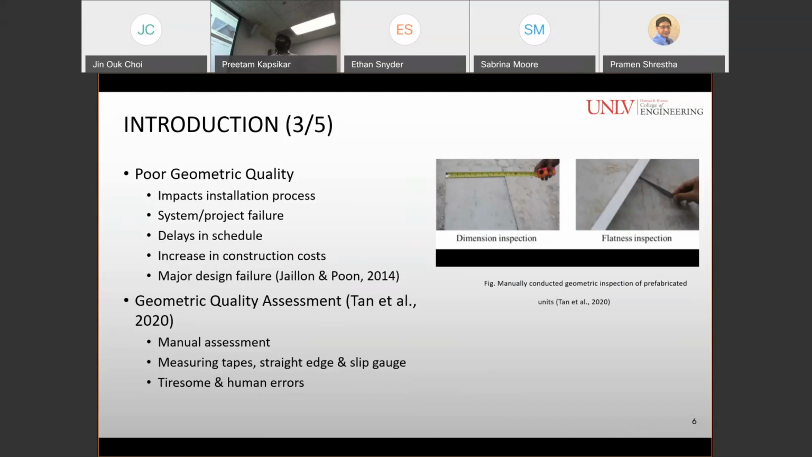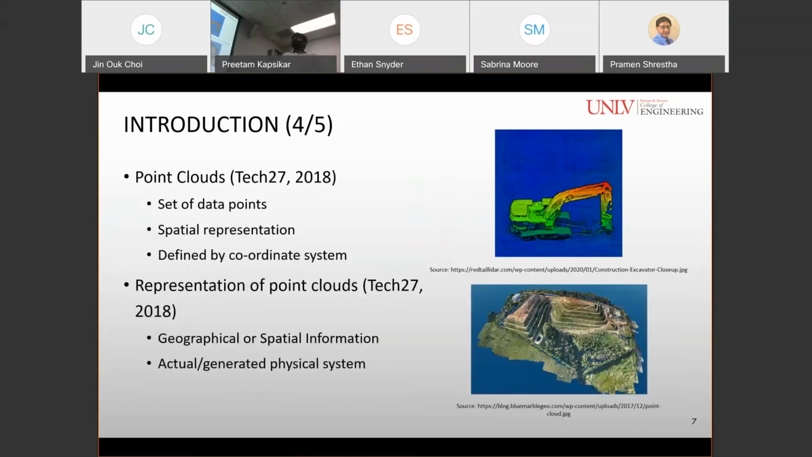Geometric quality assessments are traditionally conducted manually with the help of measuring tapes, straight edge, and slip gauge. And this process is tiresome and is fraught with human errors. So there's a solution for that, which is generation of point clouds.